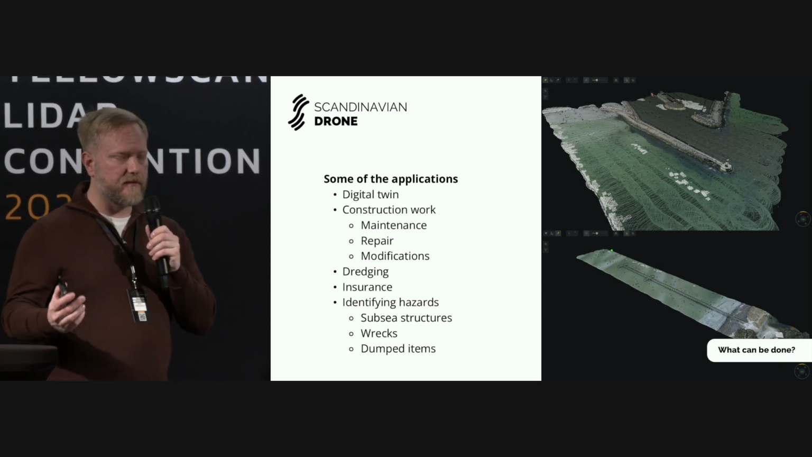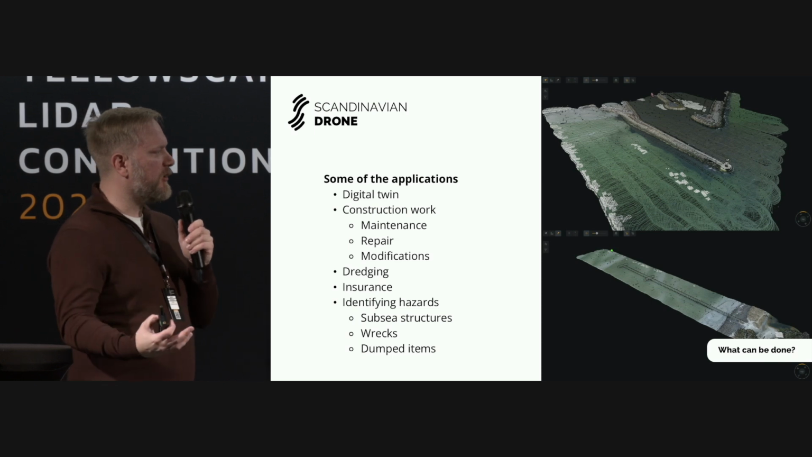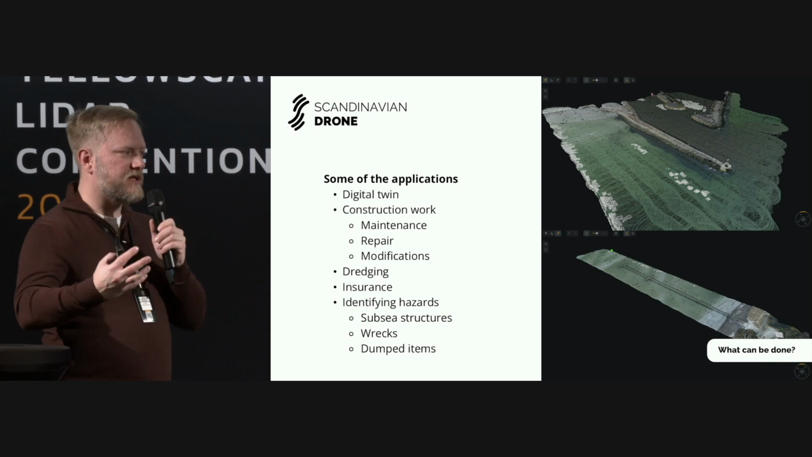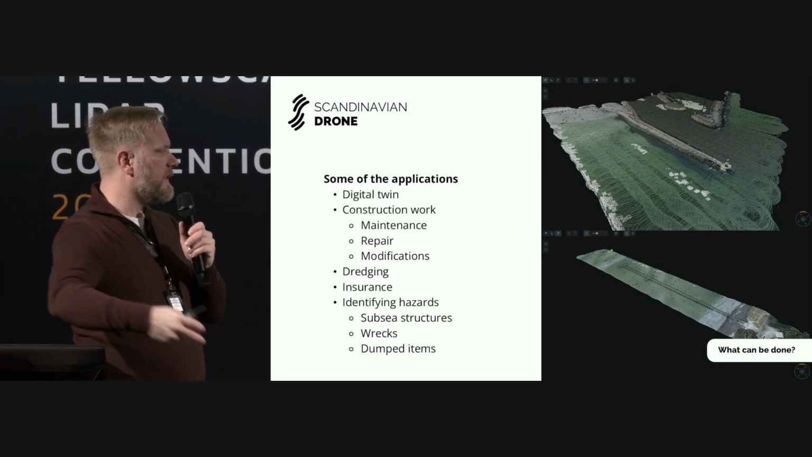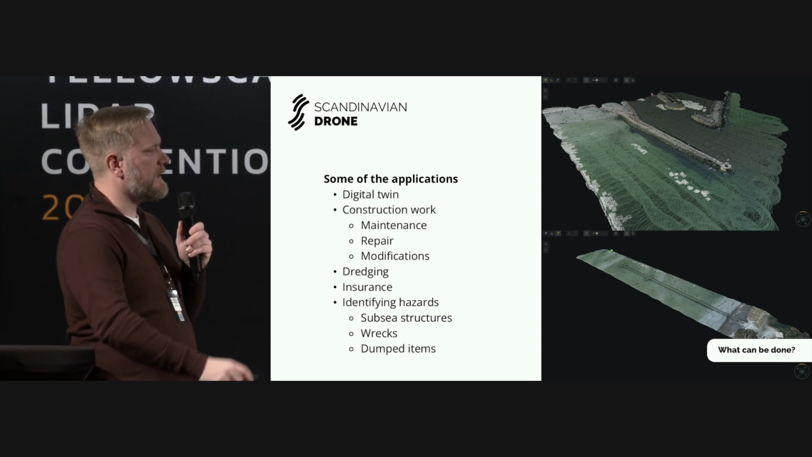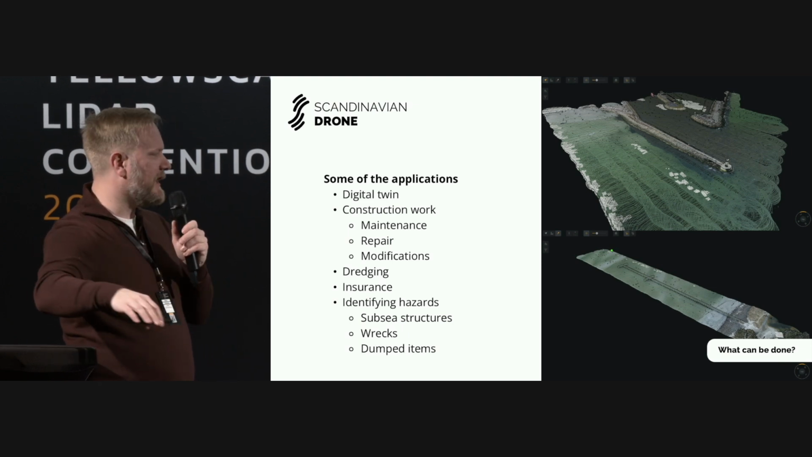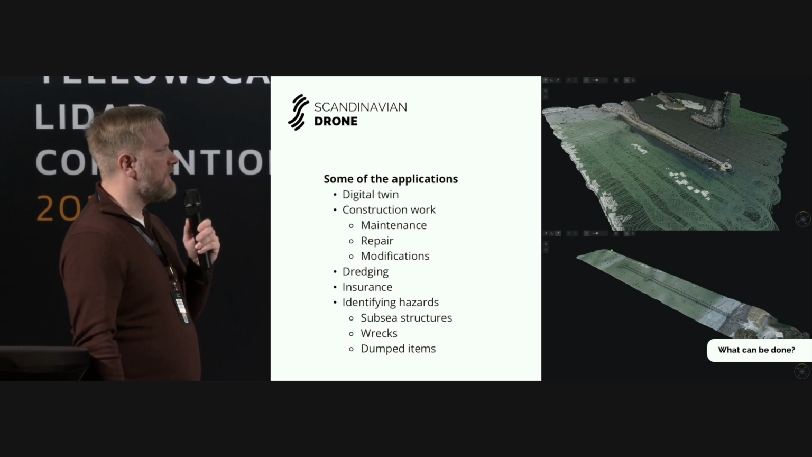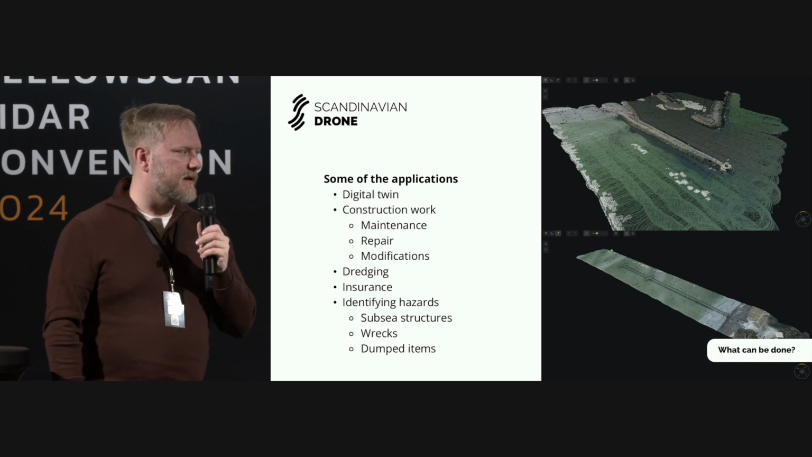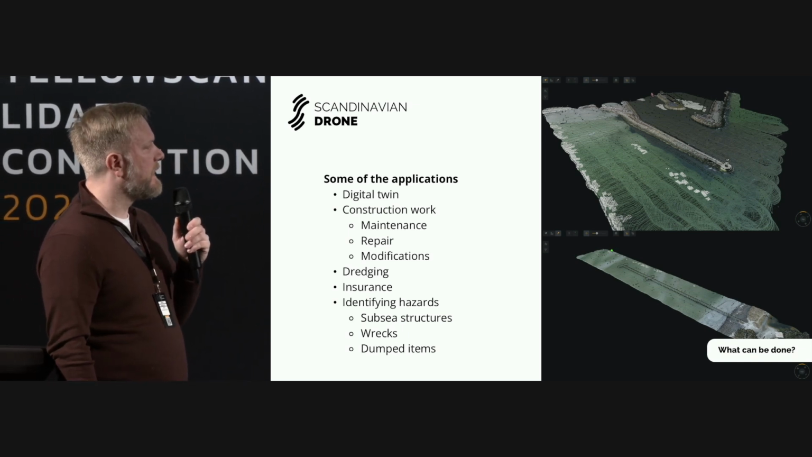When it comes to things that might be below the surface that can hurt either boats and ships going in and out, or people diving from the dock or whatever, identifying hazards like people, they drive cars over the edge and dump garbage as well. So seeing different things that's been dumped inside the ocean can also be a pretty good use case.